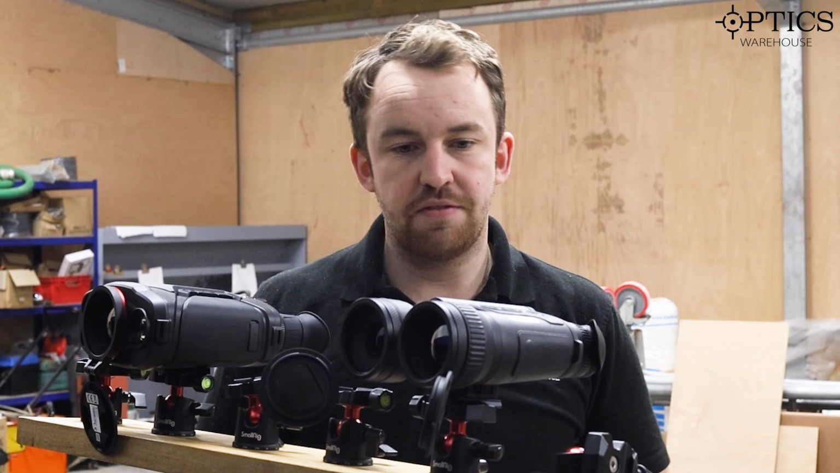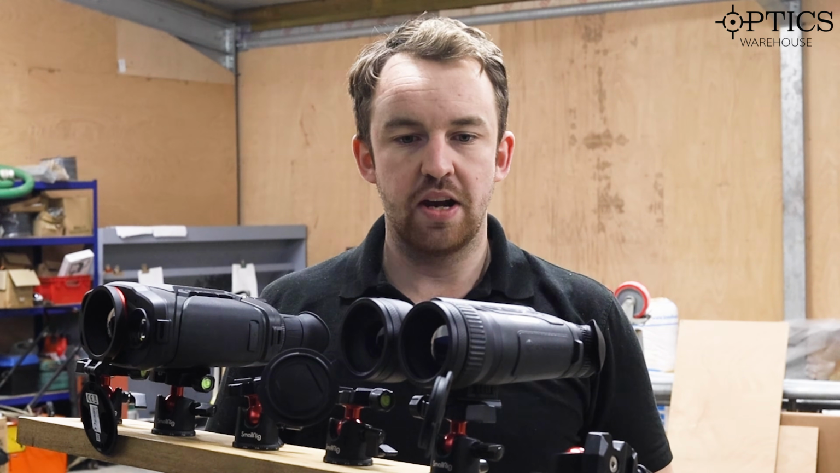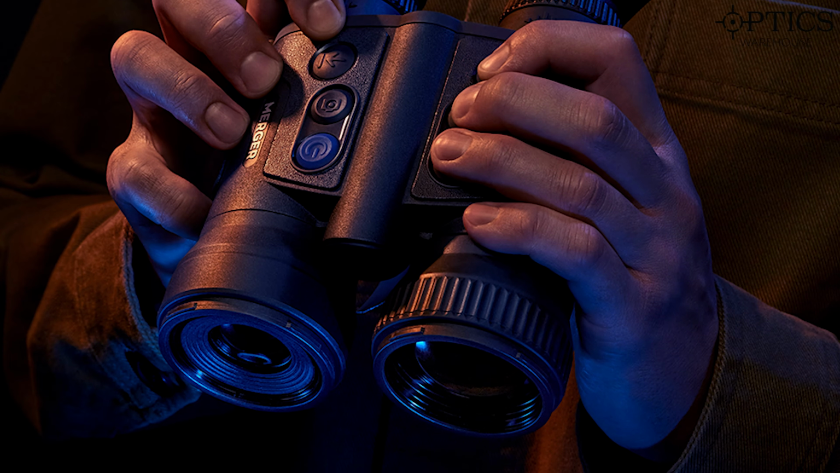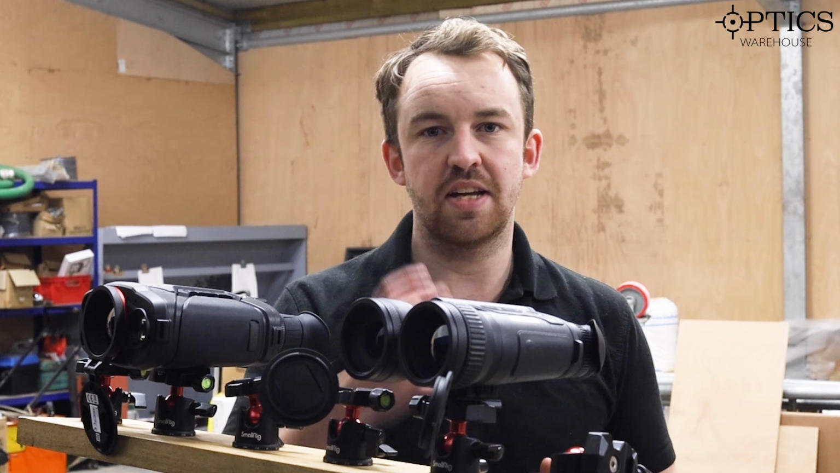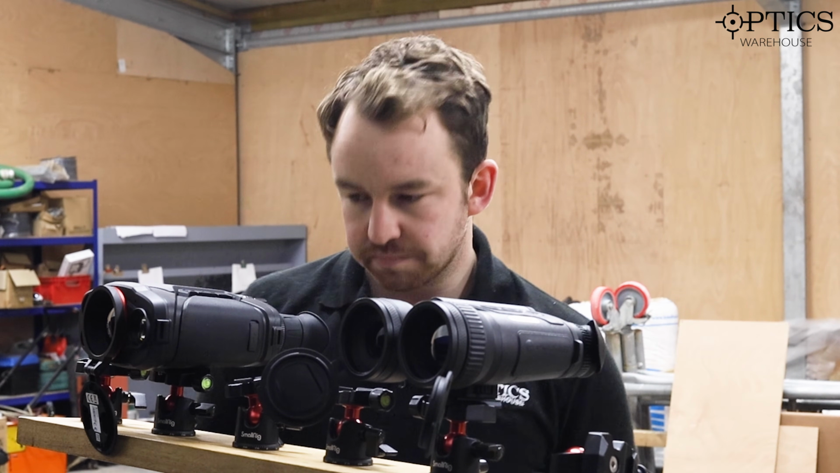Nice objective focus on there. They've moved that from where it was on the Accolade, from in between the oculars. There's a laser rangefinder in the right hand lens. The APS battery comes in the back and pops out the front. As you can see, you've got a tripod adapter in there as well. A lot of different functions on there make it a really nice and fantastic piece of kit. They are the industry leader at the moment.